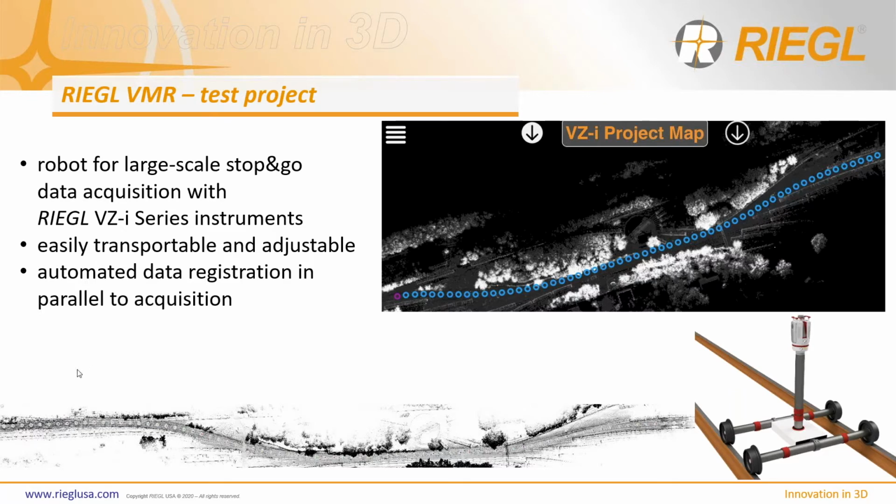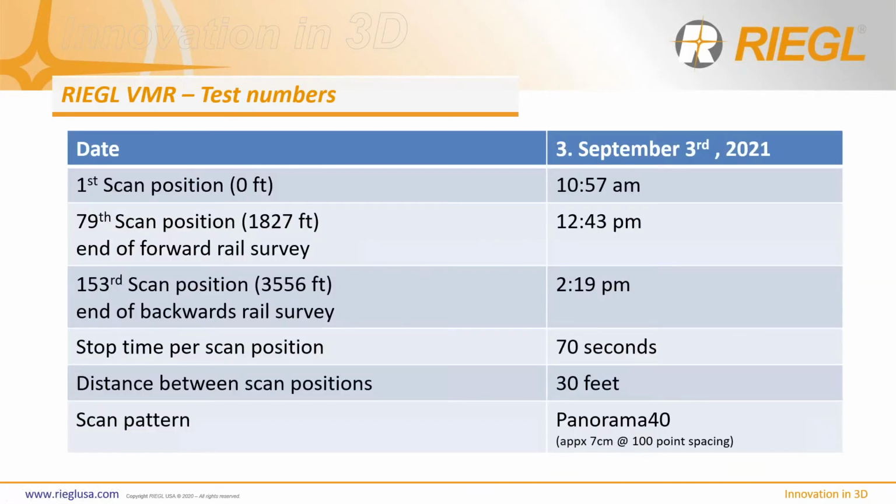And on this project, here are some attributes of the project. At the first scan position, it was approximately 11 o'clock. And then just under 2 hours later, we were able to cover 1,827 feet of track, and that's at the 79th scan position. You can see here it's just under 2 hours. And then another 2 hours, you can see now we're at 3,556 feet. So within 4 hours, we can easily cover three-quarters of a mile of track, completely autonomous.